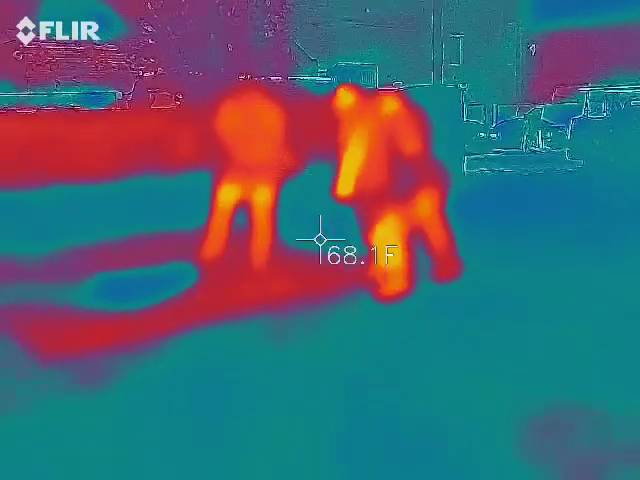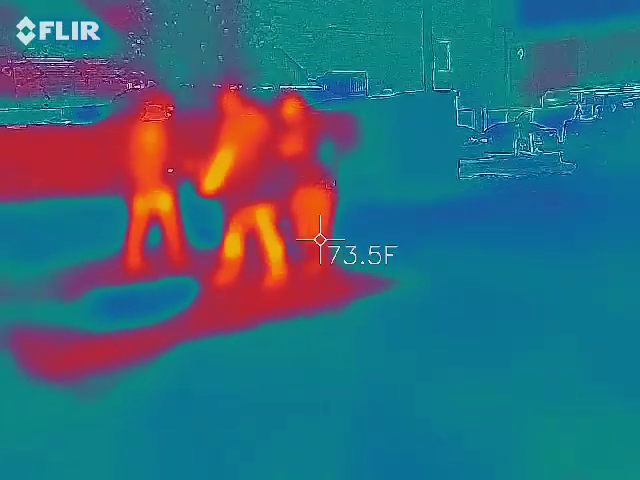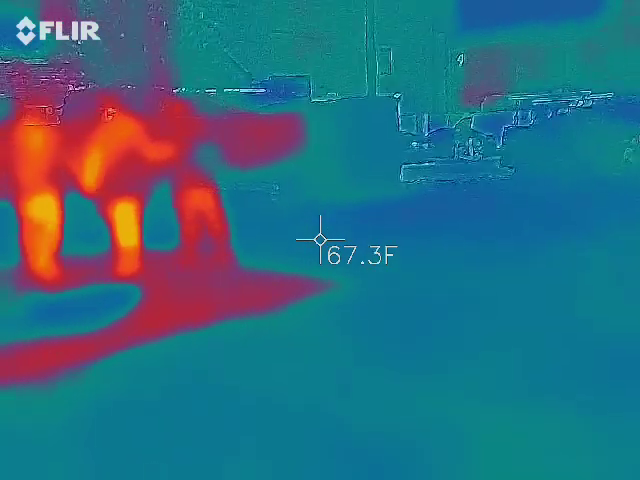What I'm trying to do is just point at something straight and see if something walks in front of it. You know, if I got like 69 on this wall, and it like plummets, I mean something walked in front of it.